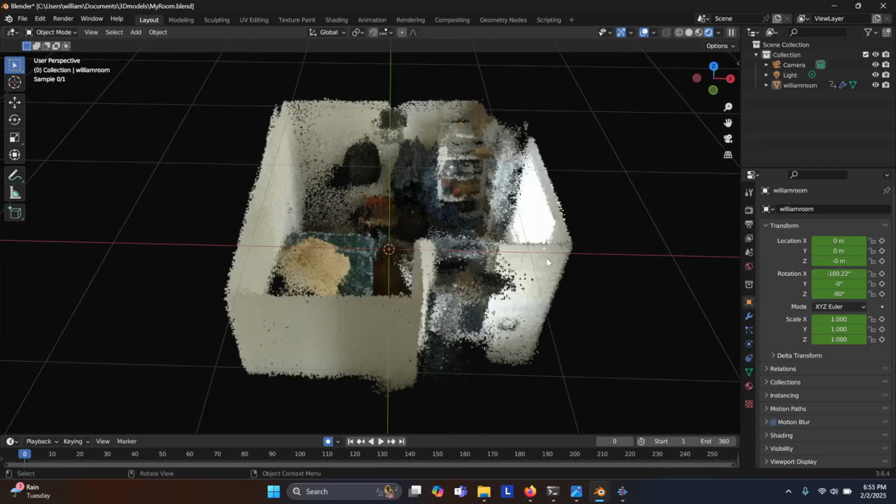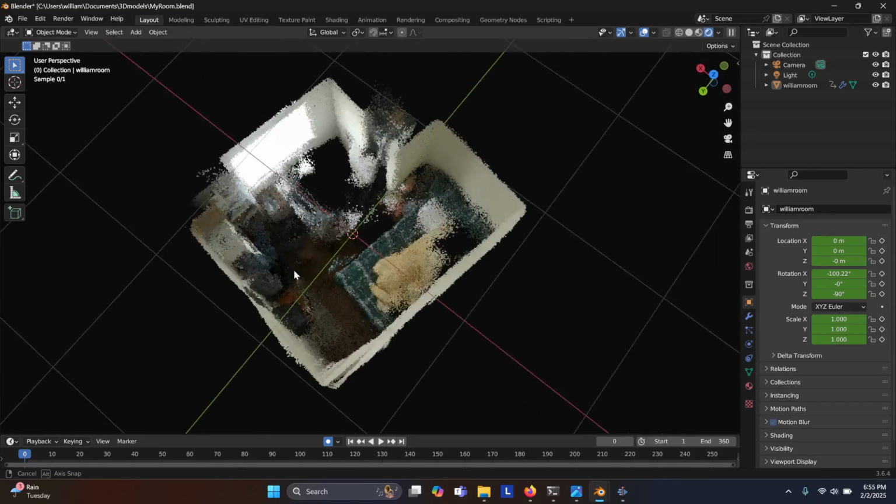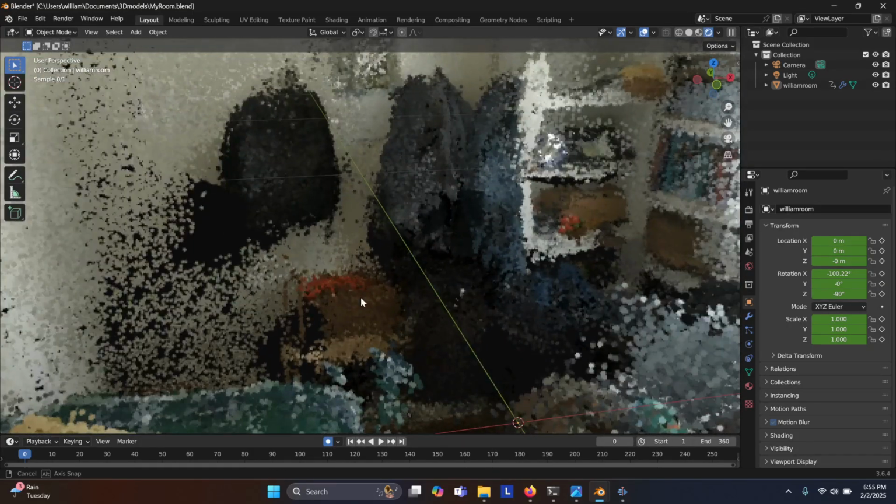I did make a little animation with this, but I just wanted to kind of move it around in person. I think this is kind of cool. Yeah, you can almost make out the books in my room. Interesting.